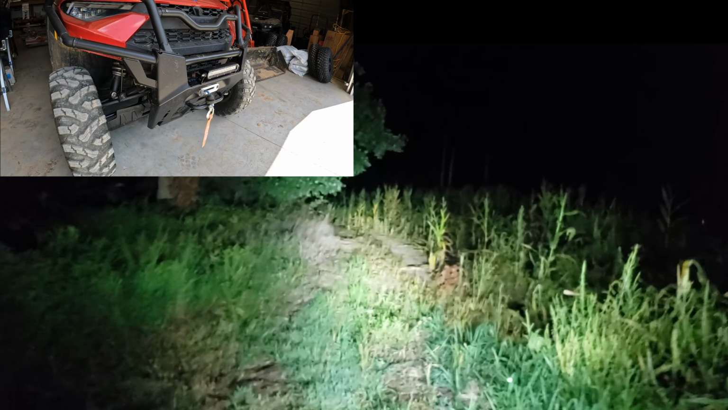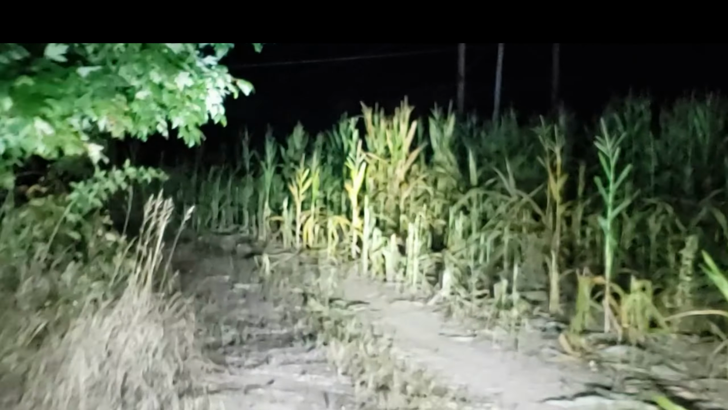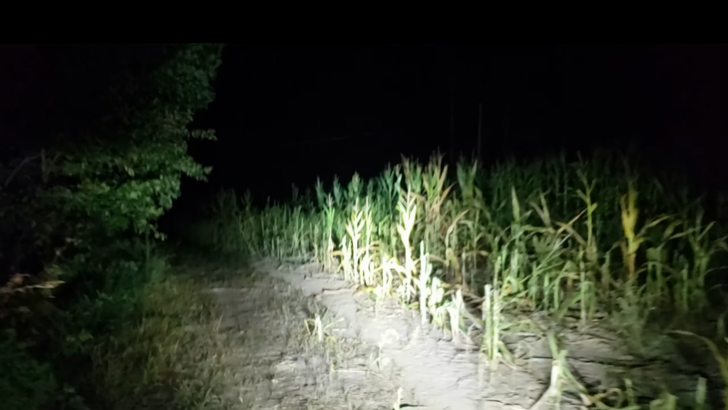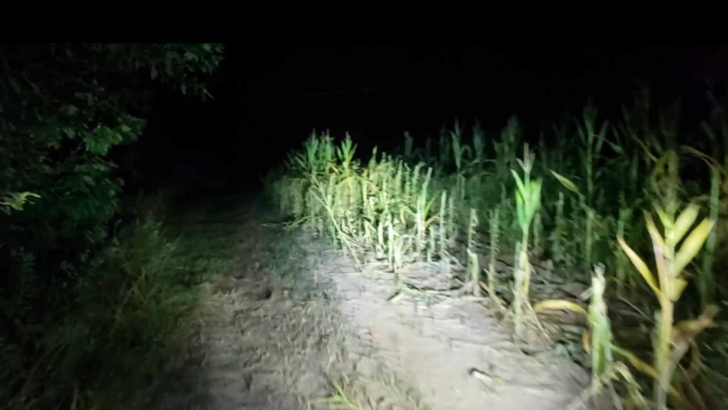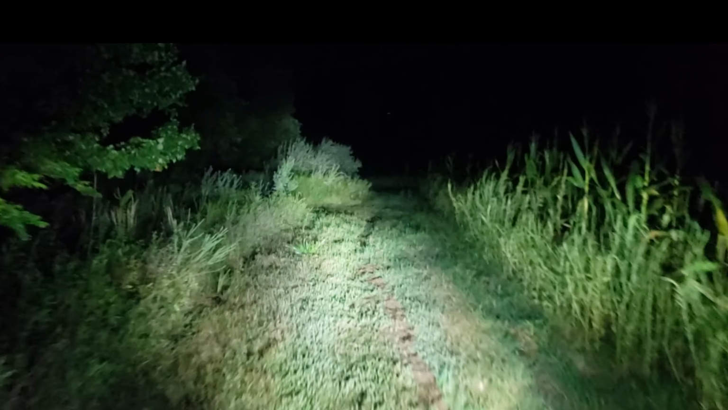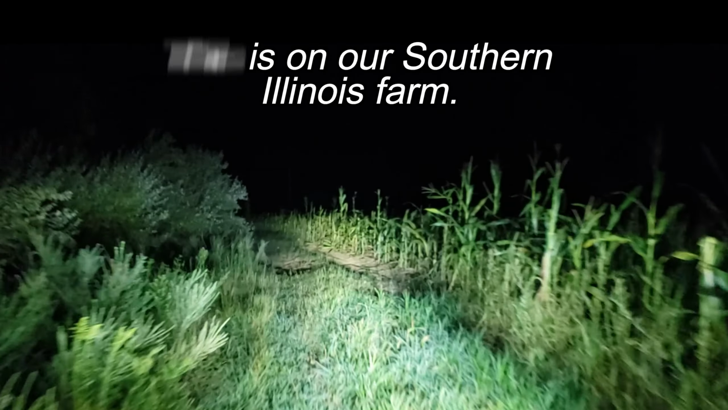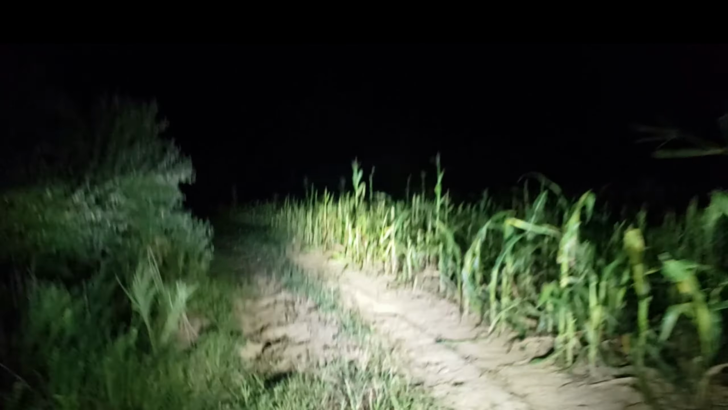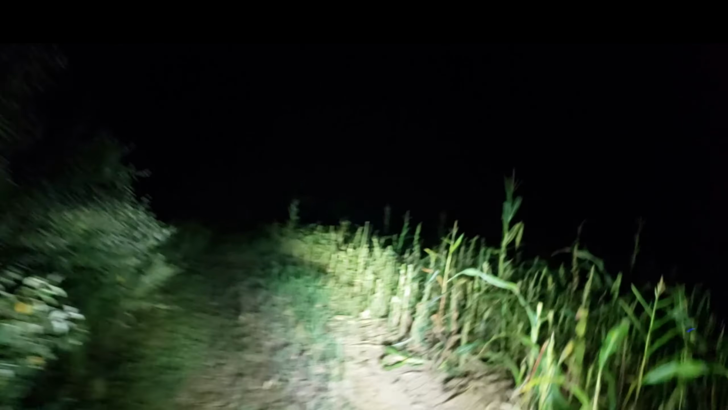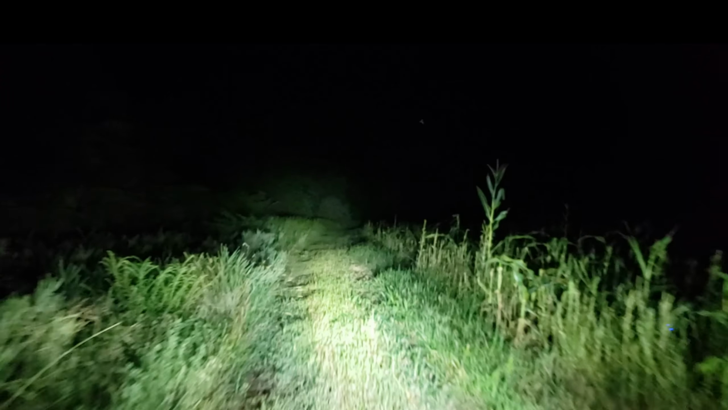All right, I'm going to find a spot to turn around here. Look at, oh, there's a critter. Oh, that's a raccoon. Let's see what else we could find with the new light bar. Yeah, I dig it. It's really nice.